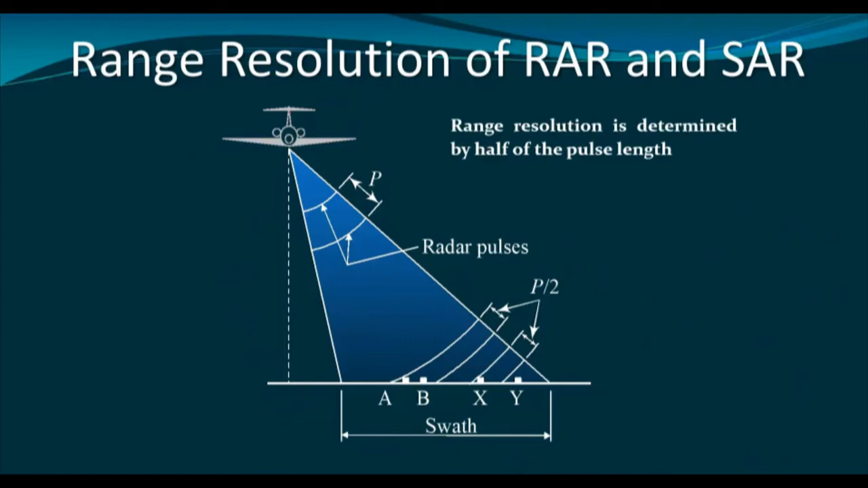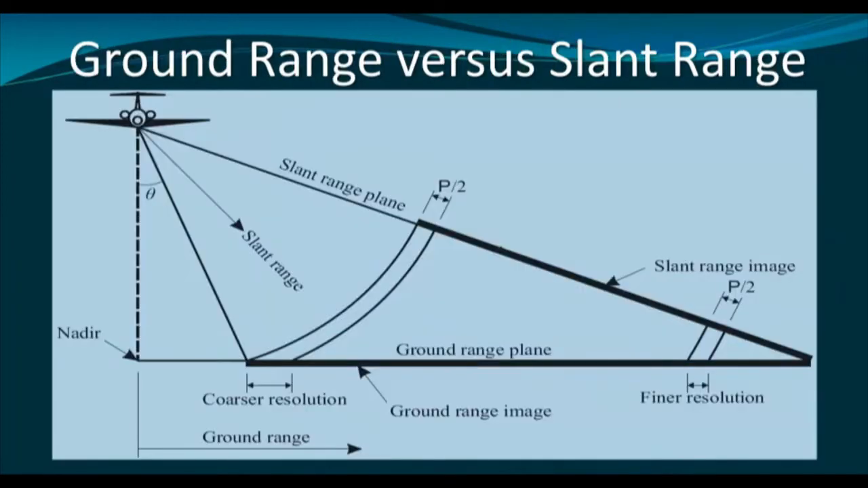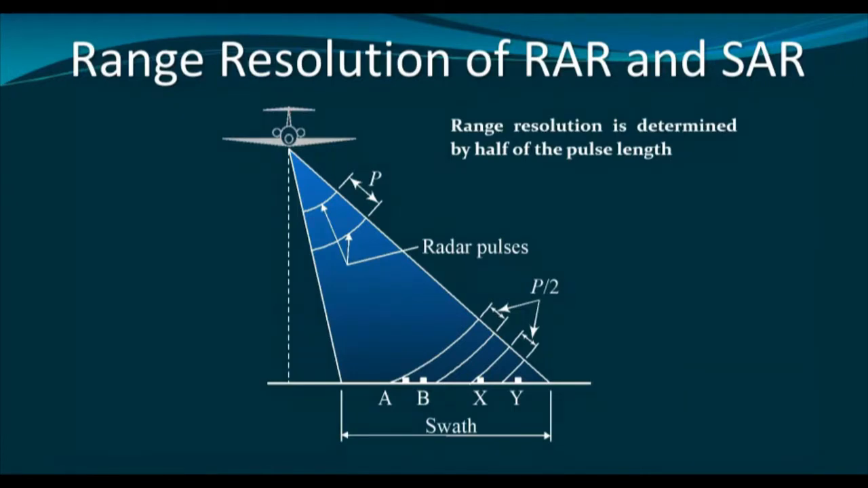I mean, in this case, there is no difference. Now see one very important thing: if the range resolution is dependent on half of the pulse length, that means whatever the height or wherever we put the sensor, it does not matter.